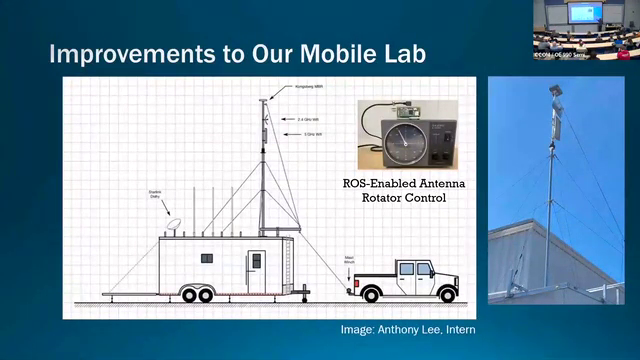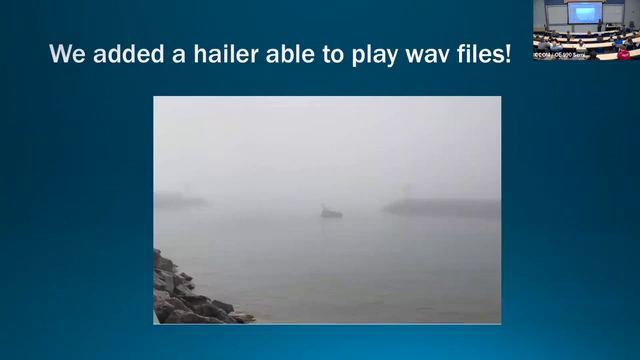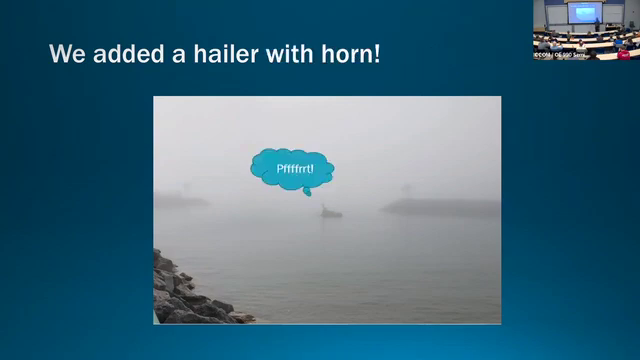We're in the process of putting another addition onto the mobile lab and automatically rotating those antennas. These are directional antennas to give us better bandwidth and better signal level, and we're going to track Ben as it goes around. A fun project. We added a hailer onto Ben for the first time because we're operating in fog, and you've got to let other boats know that you're out there. And of course, it's one that we could program, so we just played fart signals. There's nothing in COLREGs that says you actually have to have a particular tone.